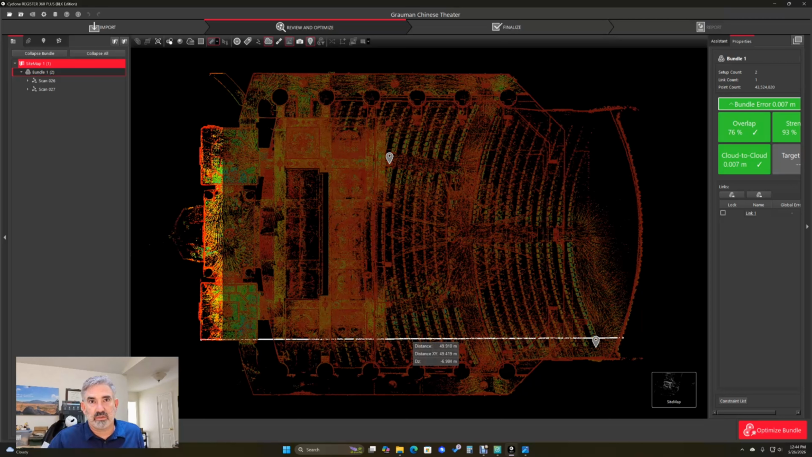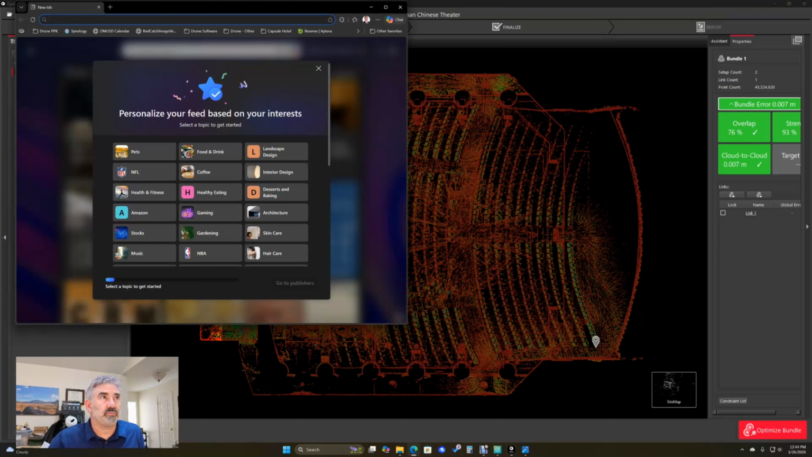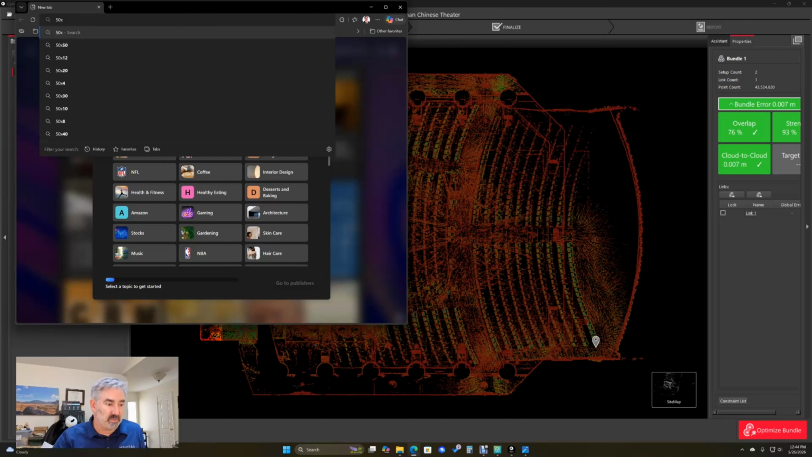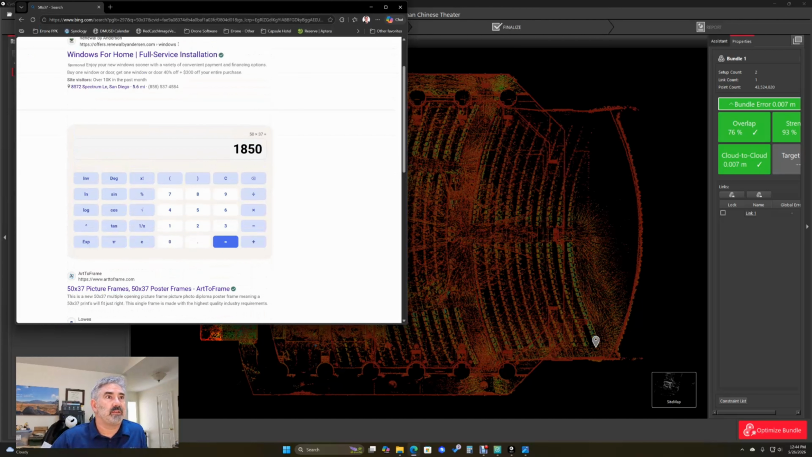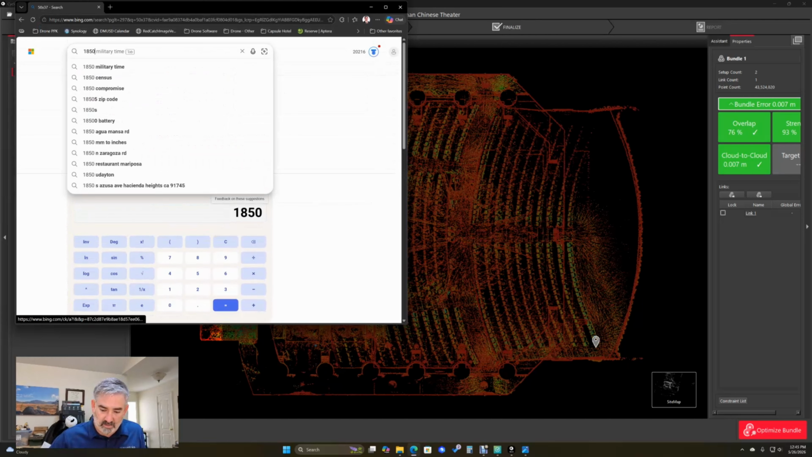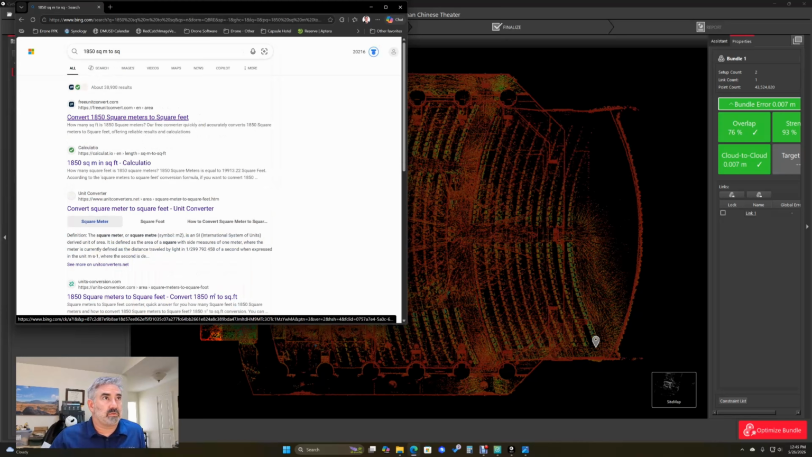So we got about 50 meters, give or take, from front to back. Got about 30, we'll say 37. So about 50 by 37 in meters. So we'll say 50 by 37 is 1850, and 1850 to square feet.